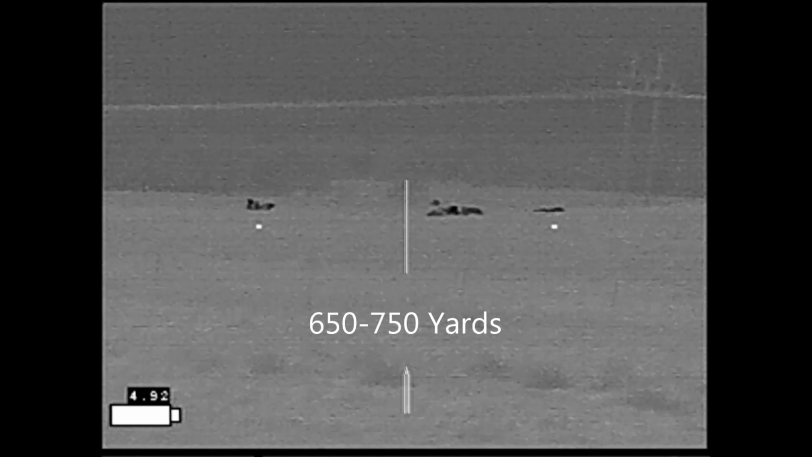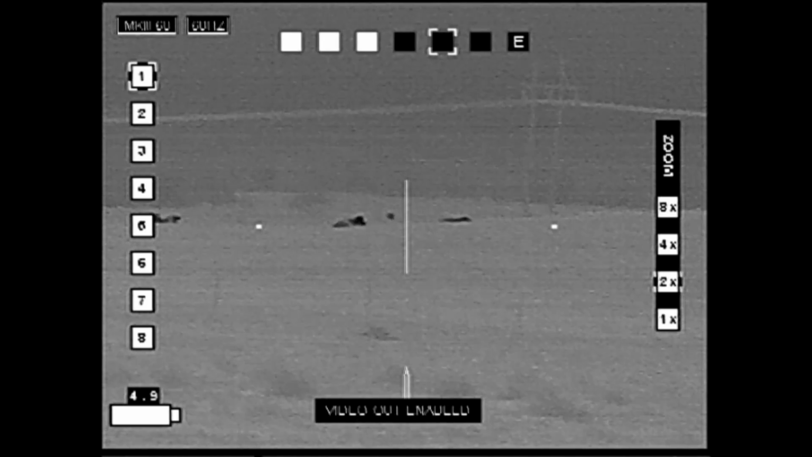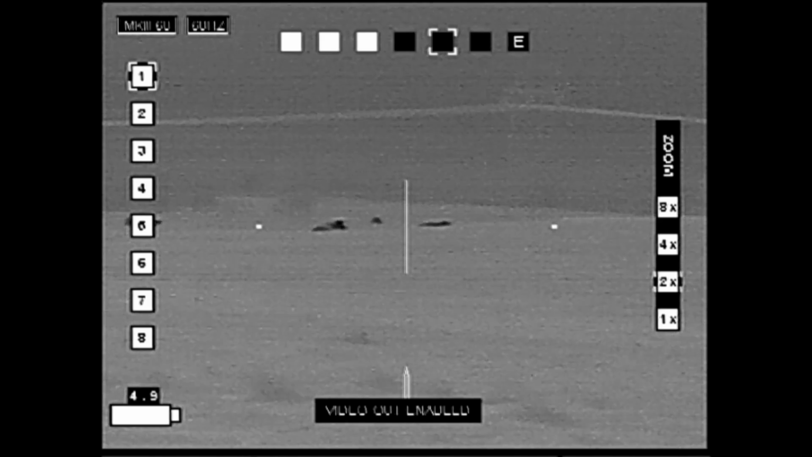At this point, the image doesn't look very good. There's a lot of dust in the air, the humidity's up, and so I'm not getting quite the clarity that I'd like to see on this, even though the IR Hunter MKIII is capable of seeing well at this distance. Conditions are not great. However, he's turned broadside. I've got a good view of him. It's good enough for me to think that it is a hog, and for me to walk the extra few hundred yards to try to go after him.